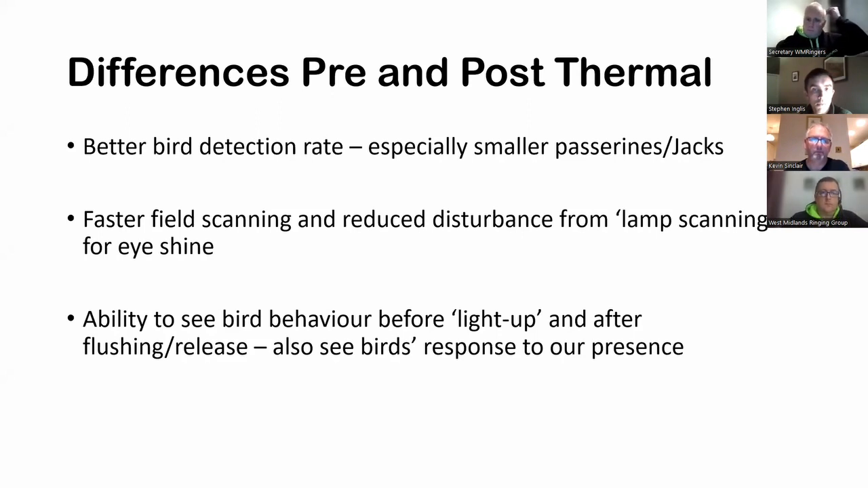So I think we've probably covered a few of these things already. The last one we haven't is that, because we can effectively see in the dark now, it's given us a much better idea of what birds we wouldn't have seen before. So some of them are flushing before we even had a chance to see them, but also it gives us a better idea of what they're doing once we bring them in and we're letting them go. So that's been useful.